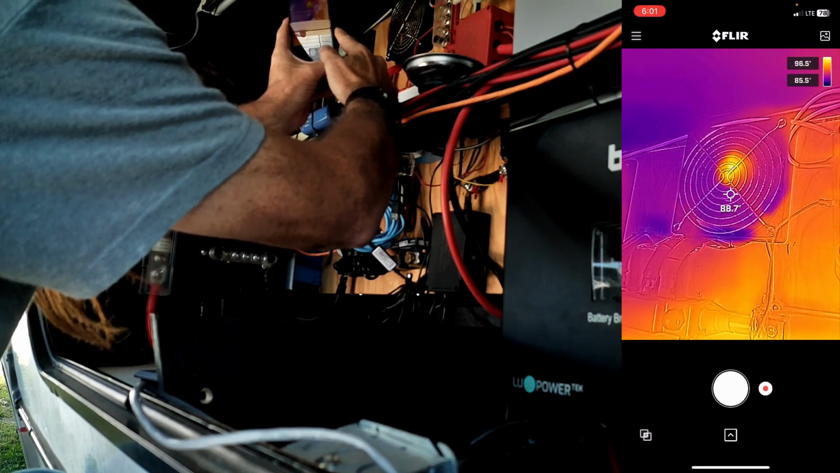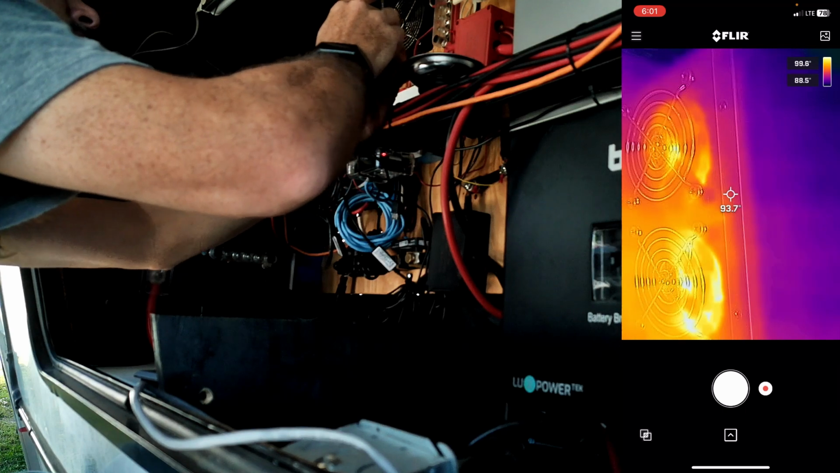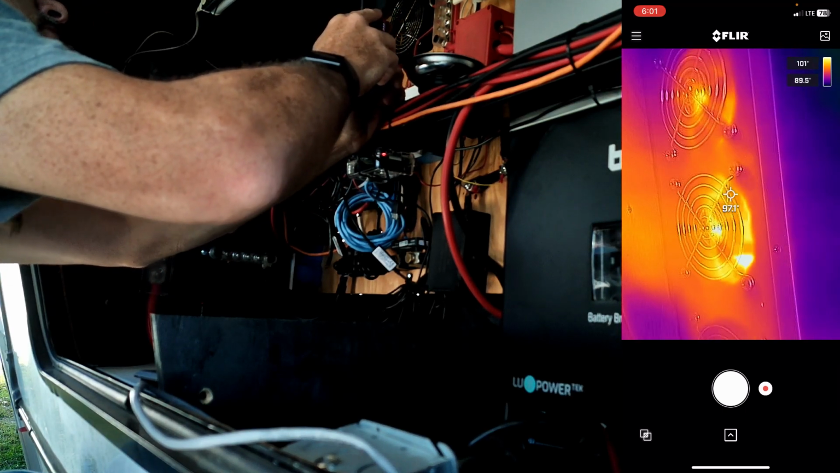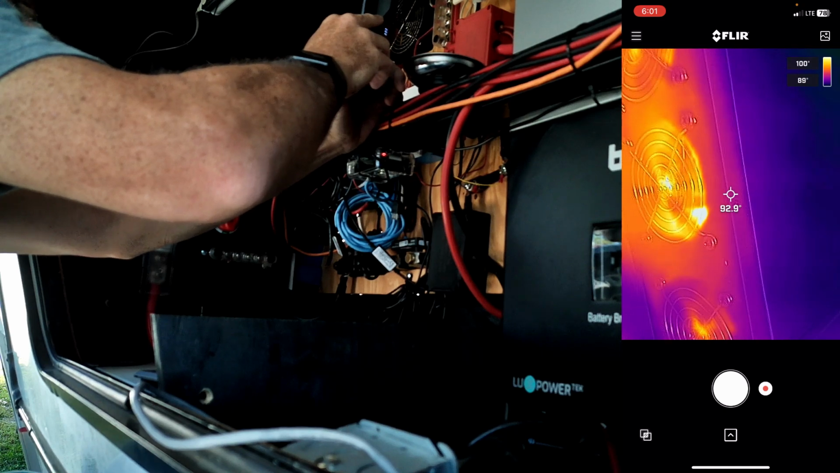I've got a fan up here that is running right now. My guess is it's because it's 90 degrees in here, which if I flip over here to the inverter, that is why it's over. When it gets over 92 degrees, this turns on. So that is why we were running over here. Makes sense.